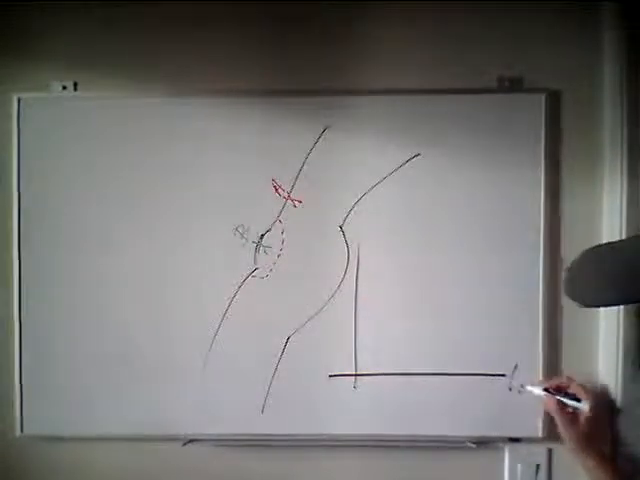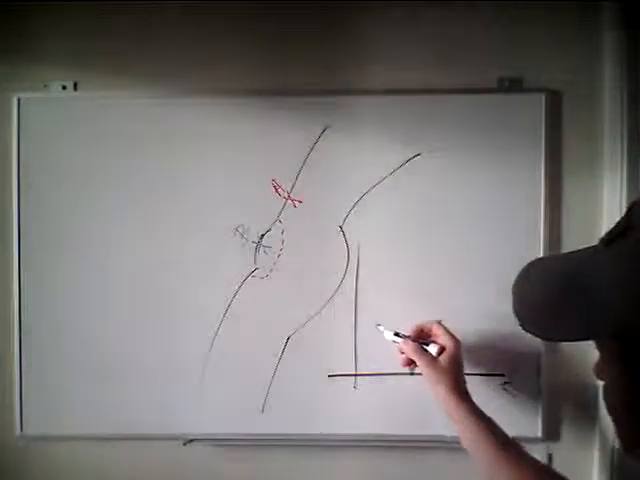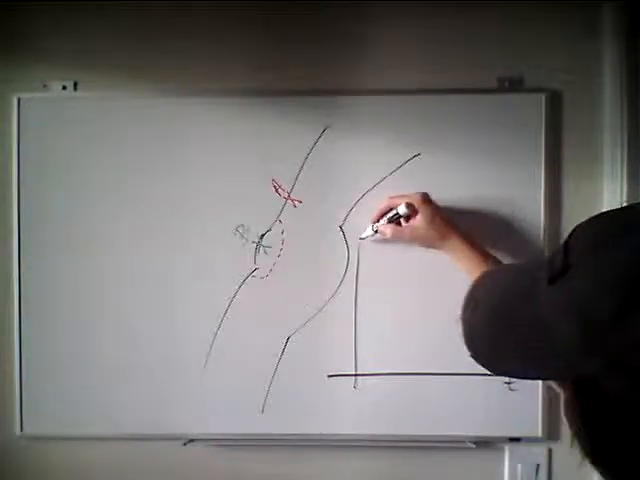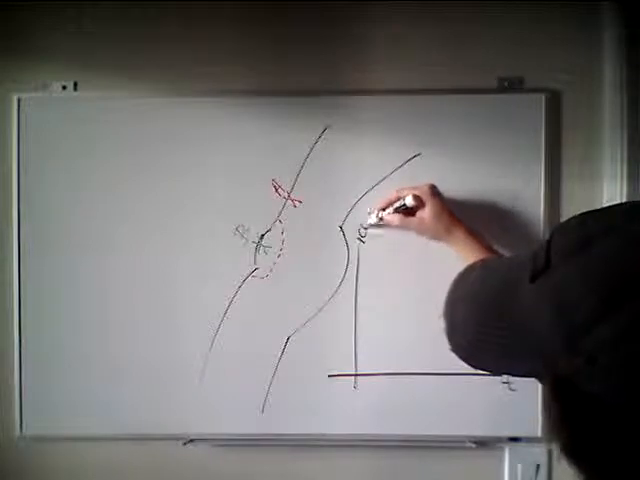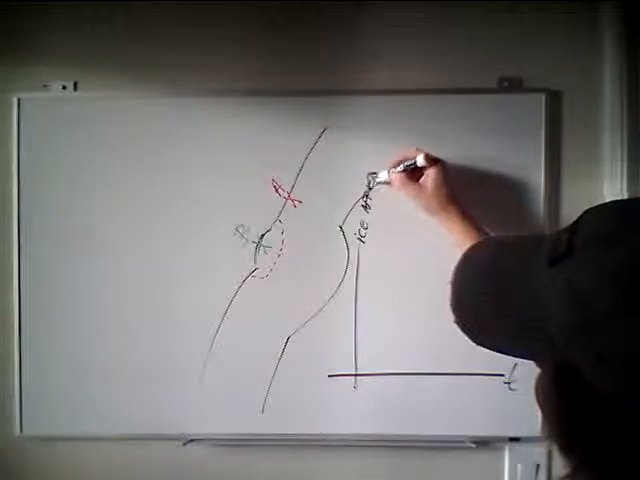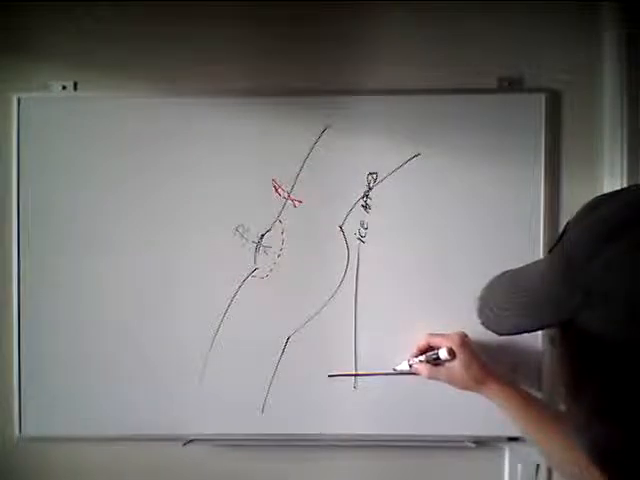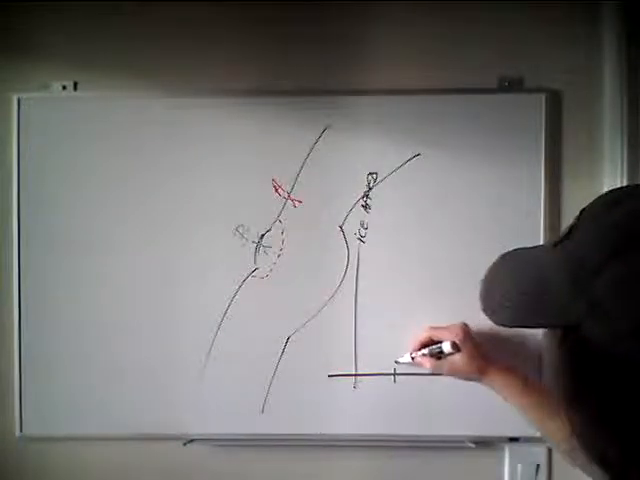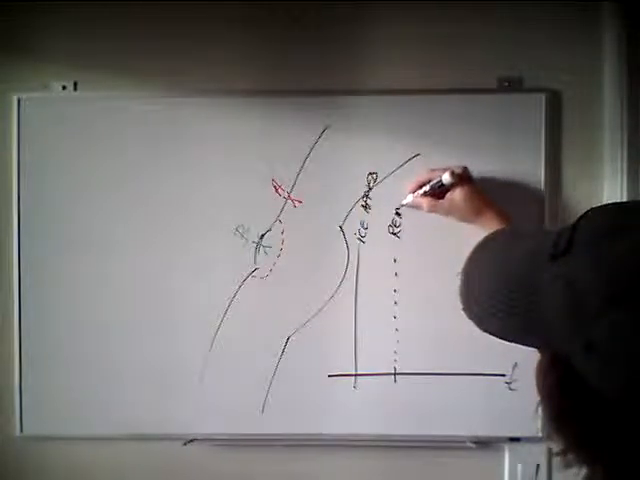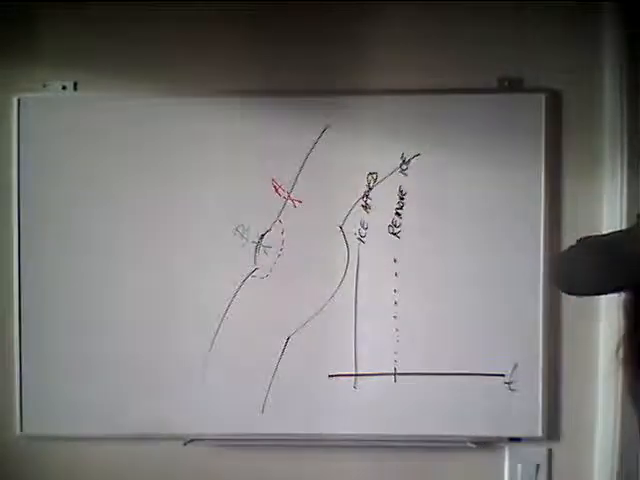And this is time T. Okay, so at time 0 we apply ice. Ice applied. Okay, and then sometime over here we remove ice.